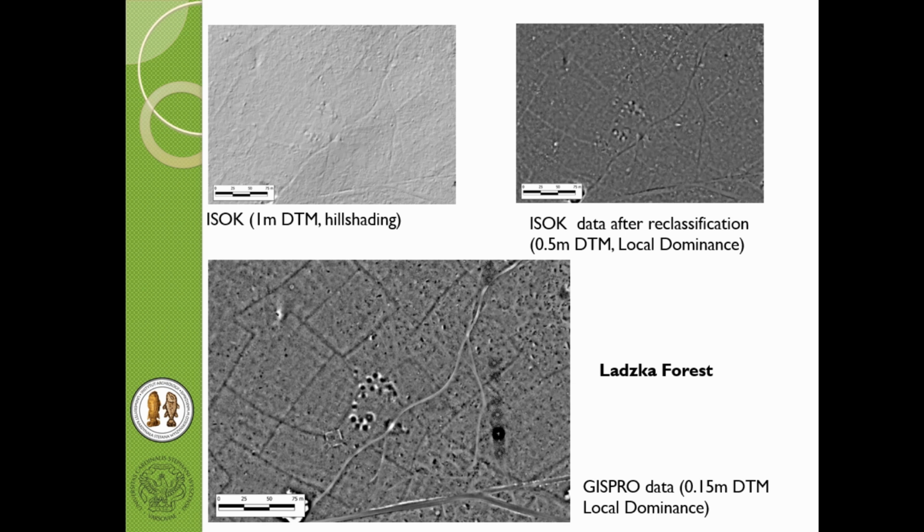It's quite flat because of the glaciation process. So it's not very diversified, the altitude difference is not so big, so the local dominance model was very useful if we wanted to spot specific features, like for example Celtic fields, which were unknown before the introduction of LiDAR data in Poland. Now they appeared, and it's almost impossible to spot them in the field. Sometimes we can, but we need to know what we are searching for.